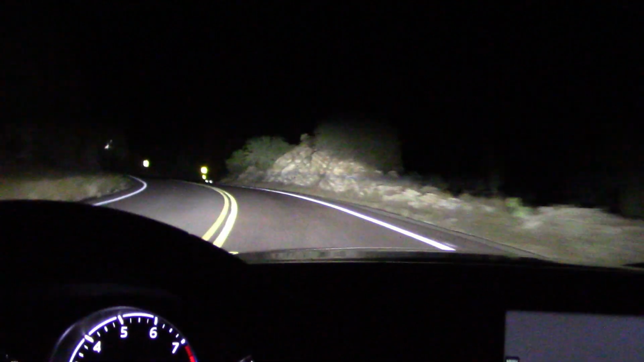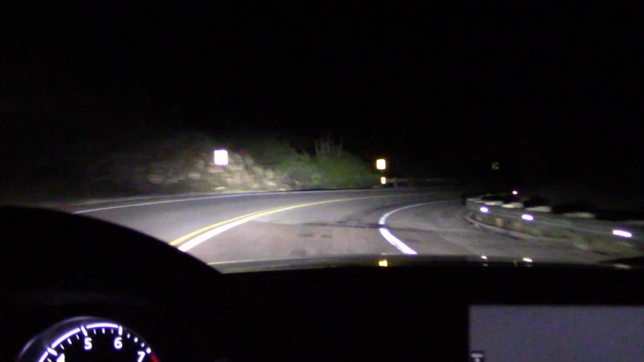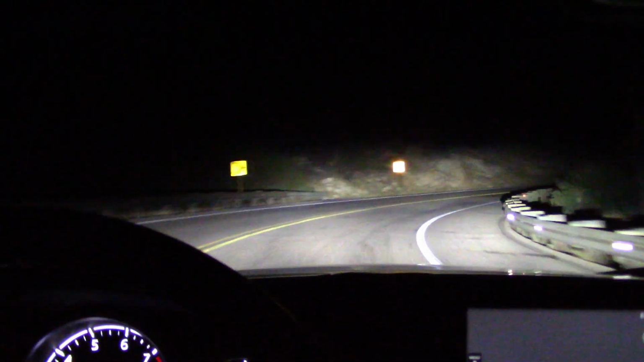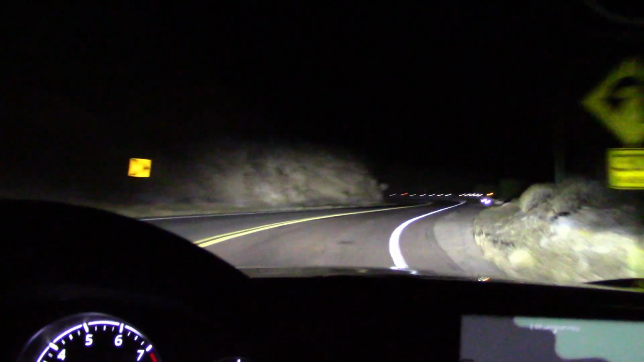By the way, the active headlight system is activated in the info screen. If you don't turn it on, you won't have it. So if you have a Mazda, you might want to check. Maybe you've been driving around and don't even know you have it. It's usually on the higher end models, though.